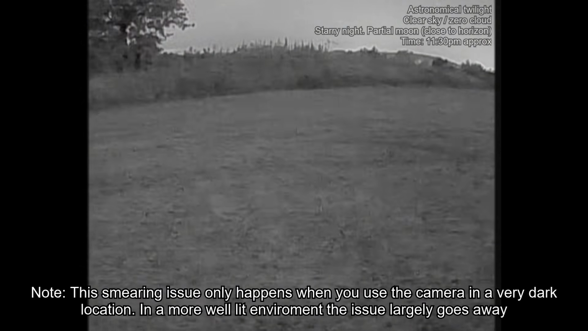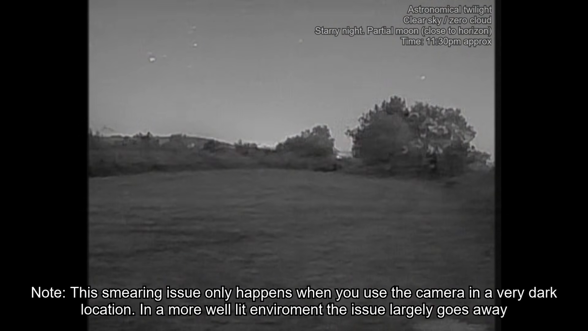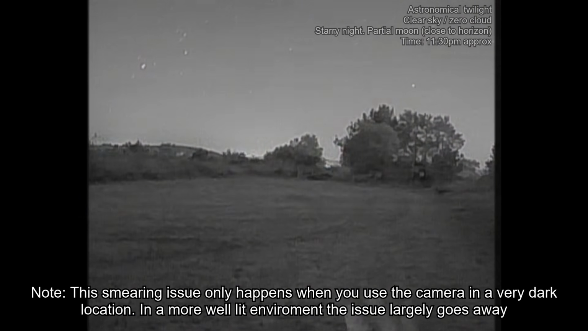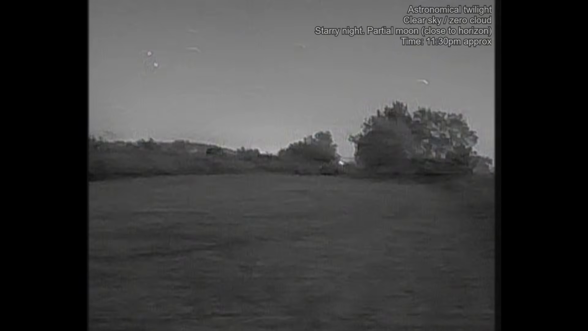Just have a look at the ground here, you can make out the gravel there quite easily. If I move the camera, everything becomes quite smeary. You lose those details. Now, that's an important thing to mention because if you're going to be using this camera on a drone which is moving quickly, its ability to see in the dark is possibly going to be somewhat compromised. You're still going to be able to make out details like trees, but you're not going to get those fine details because they're all going to be smeared together.